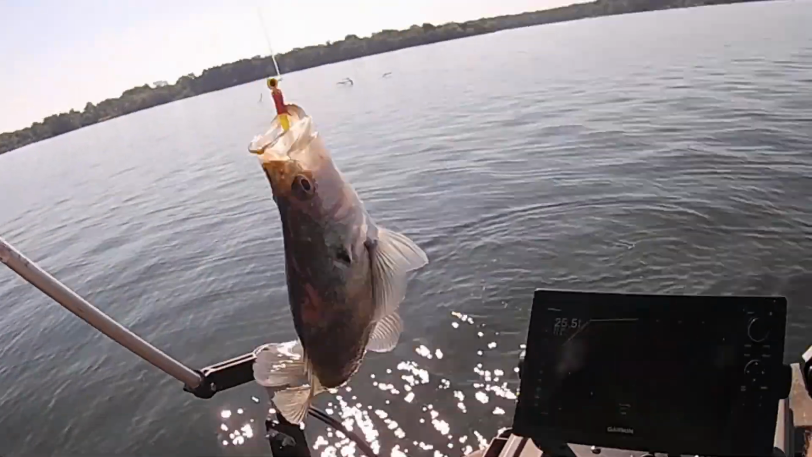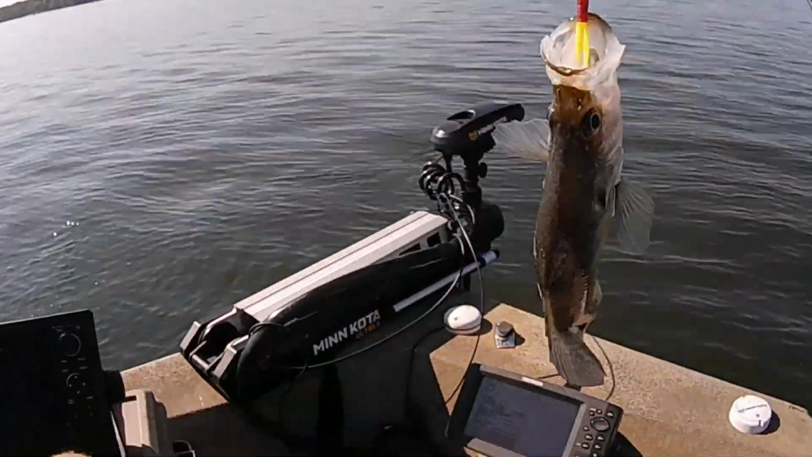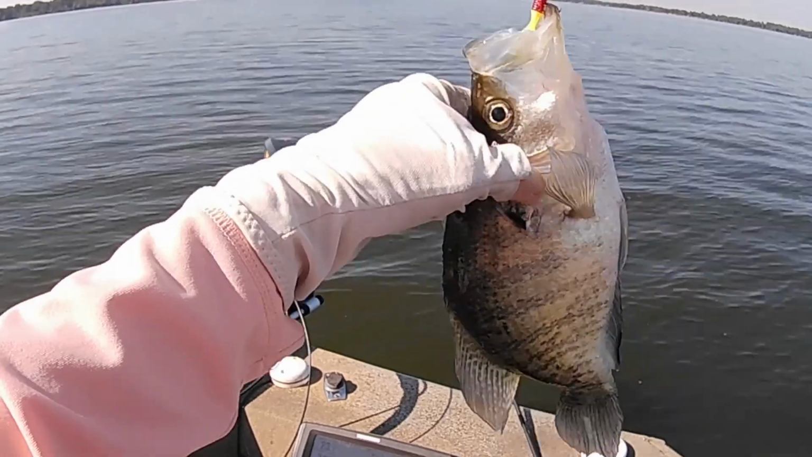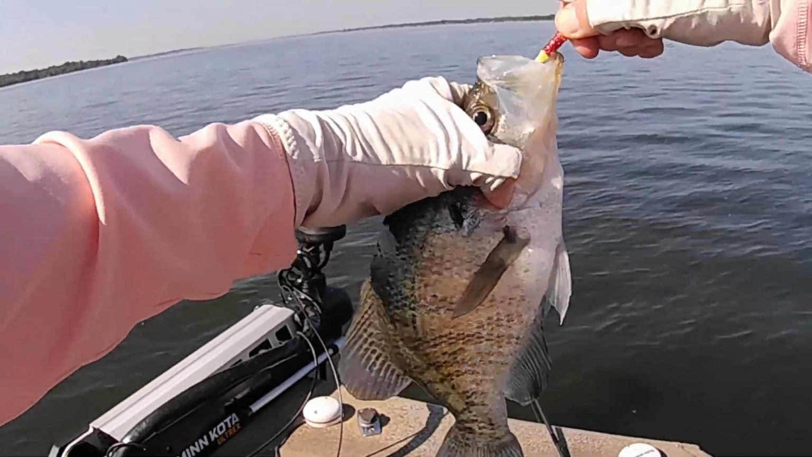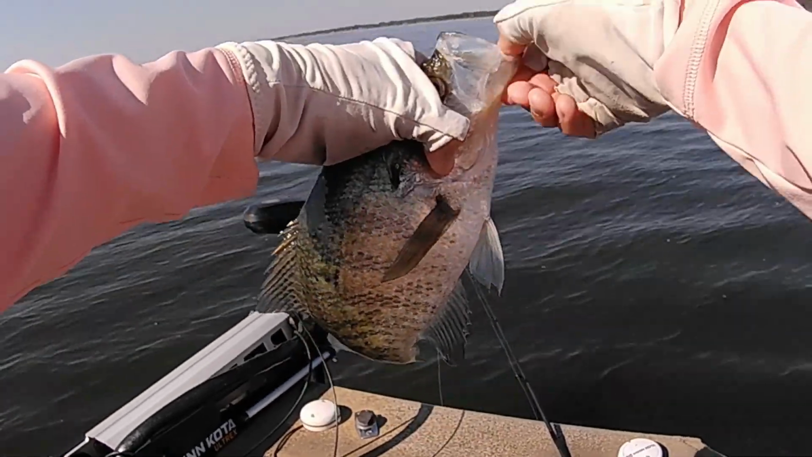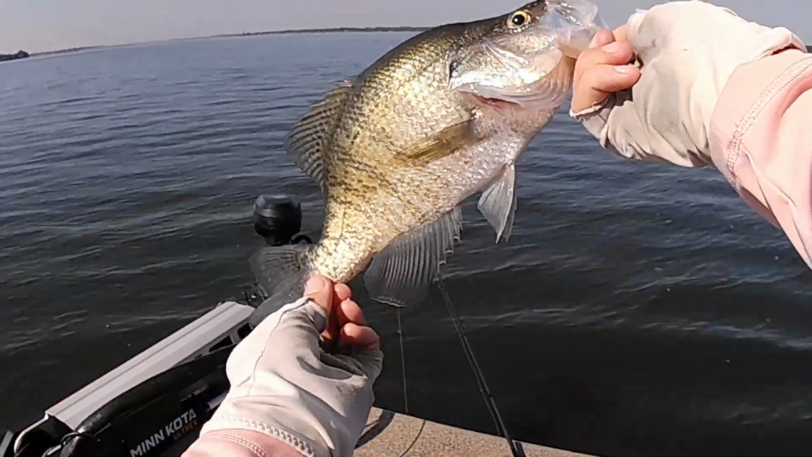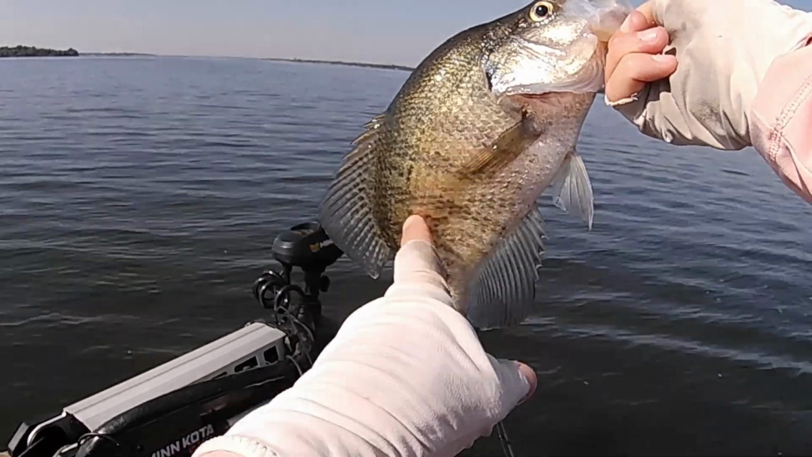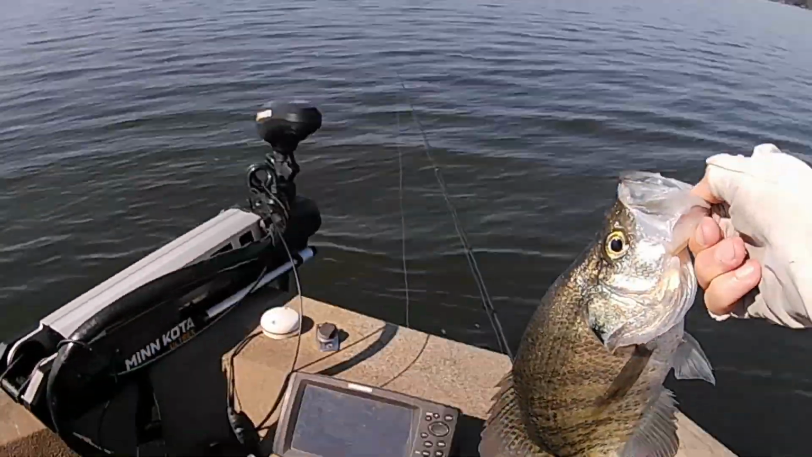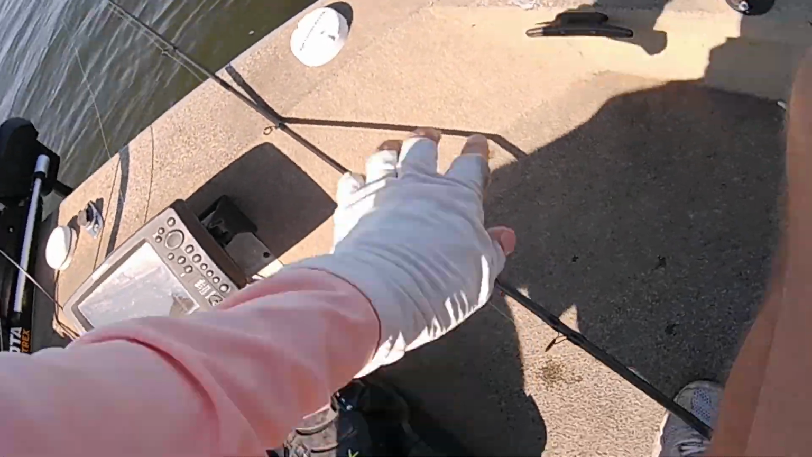Him in the bottom jaw. Yeah, some of them aggressive. Head sucker needs to be eating him some more minnows. He's got scoliosis, look. His tail's all crooked. Get back out there and grow.